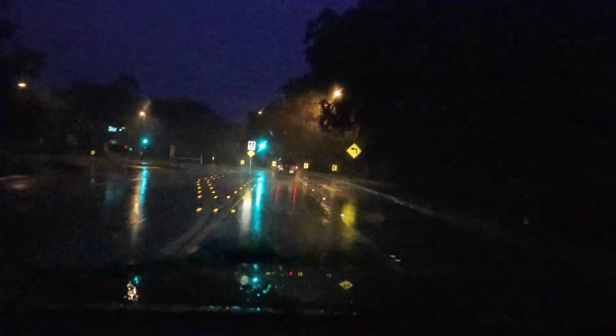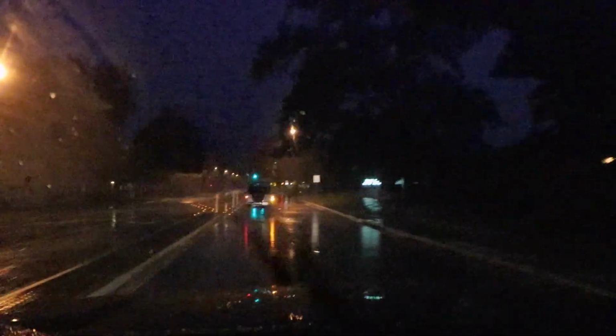There was another transformer blow up right there. Alright. Me and this car are hauling butt through here right now because this ain't no joke. This wind is tearing us up. Okay, I'm gonna pull off into this parking lot real quick here.